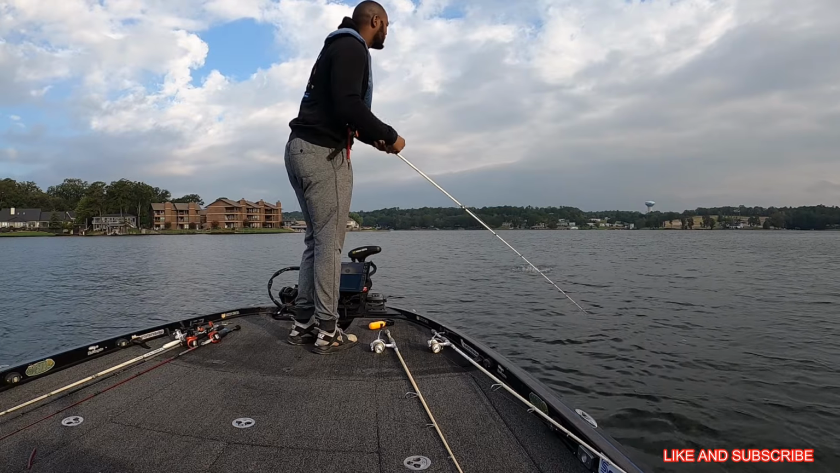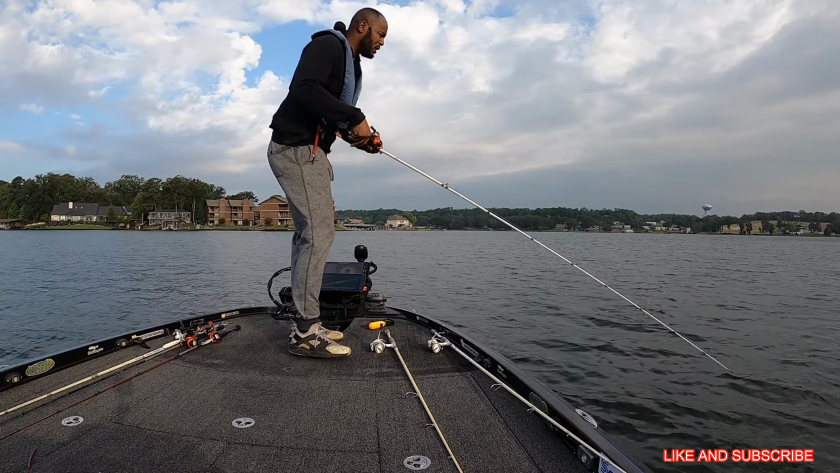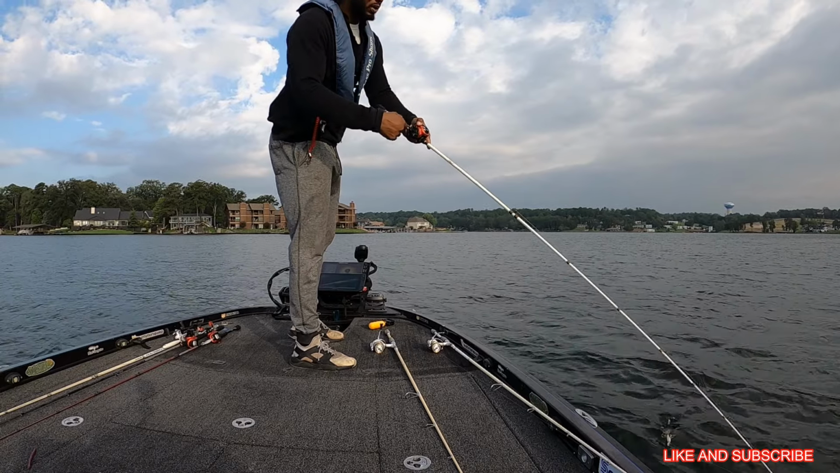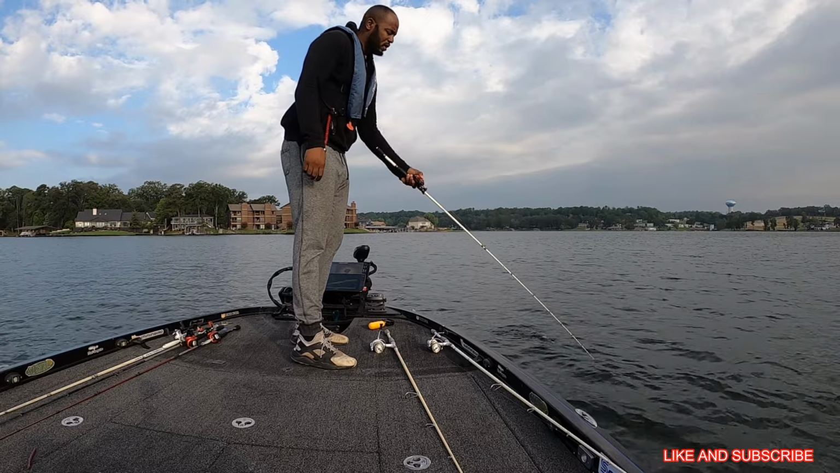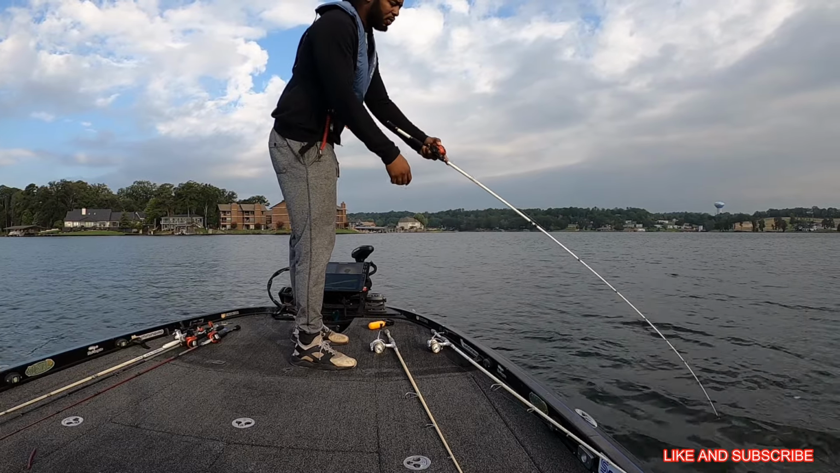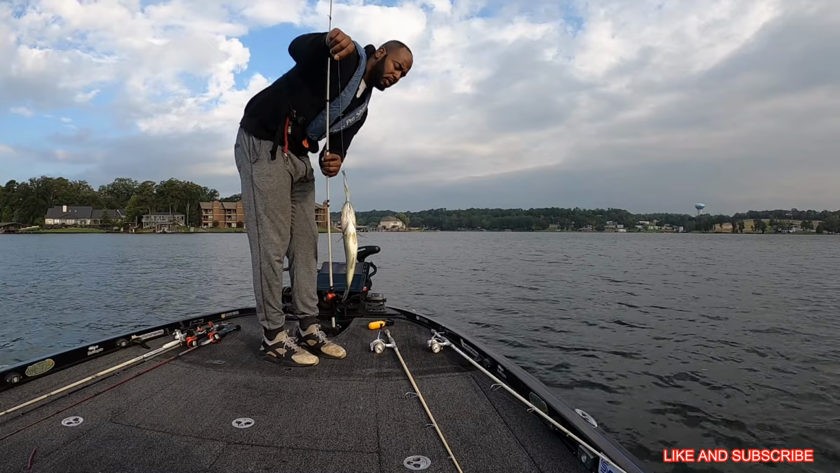There you go. Brush pile, line up on top of it, throw your cast. If the drop shot wasn't working, pick up the jerk bait and get one out of it.